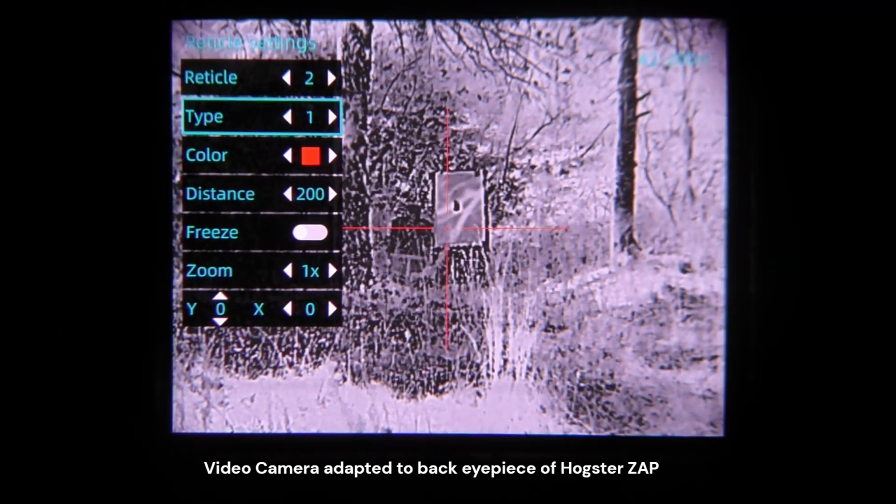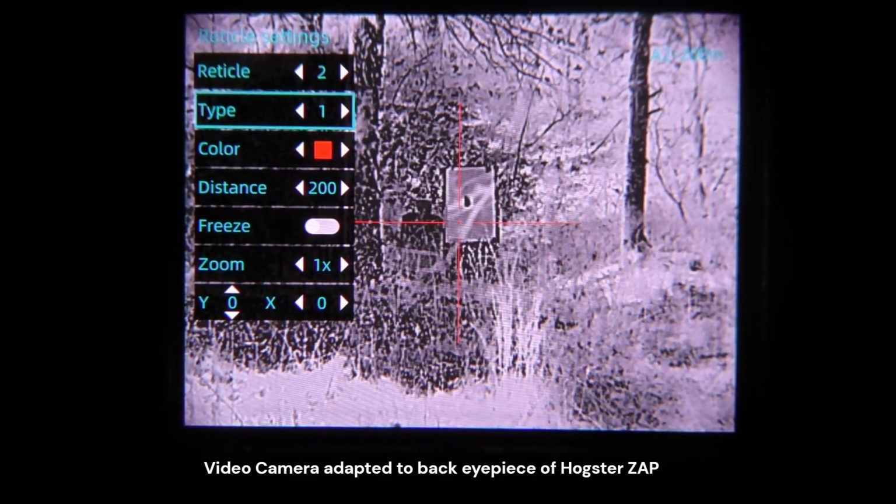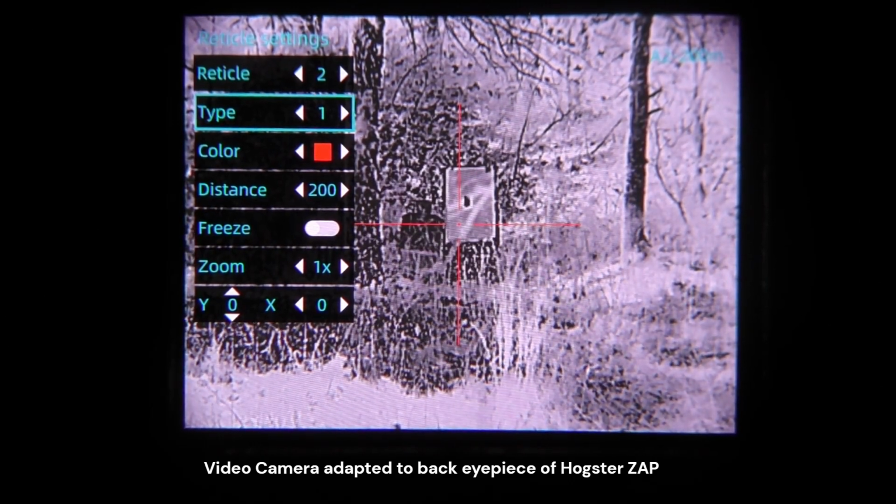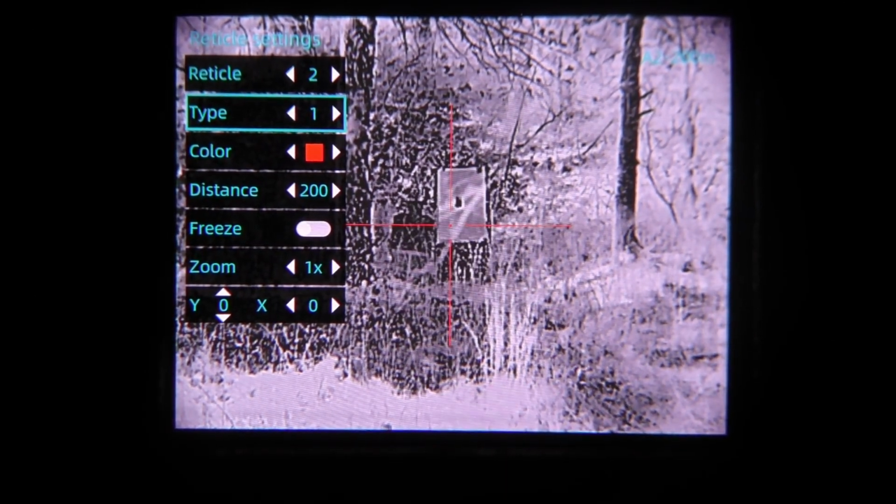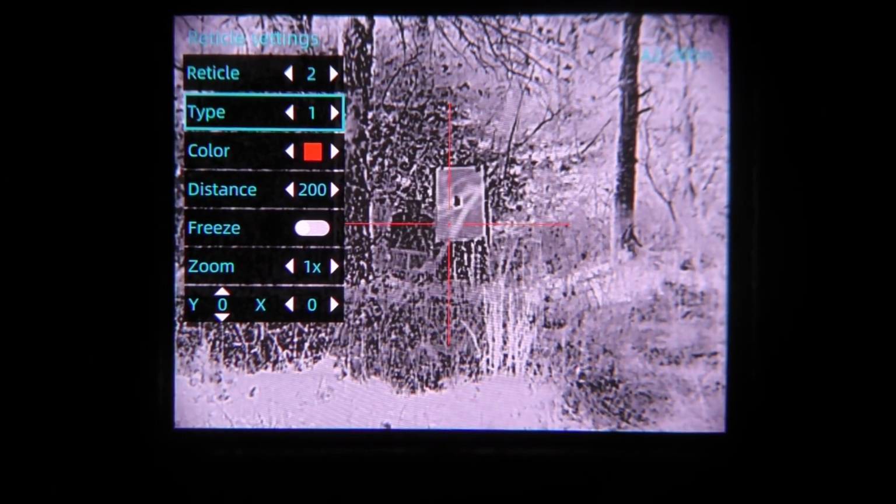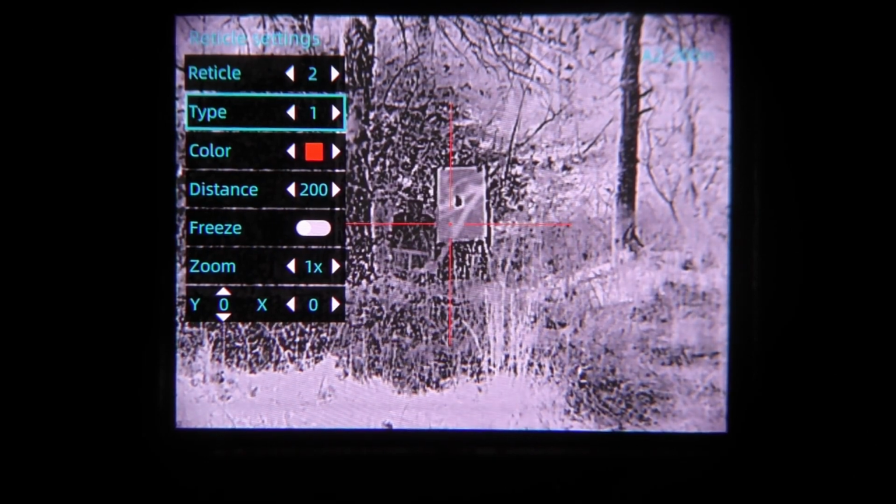So of note is the upper right under the battery meter, you'll see A2-200, and that's to reference quickly for the shooter which profile you're in, which reticle number you're on, and what distance you have preset. And the user selects all those during this process. Alright, so I'm going to take 2 shots at 50 yards, and then we'll go down, mark them, come back and make our first adjustments.